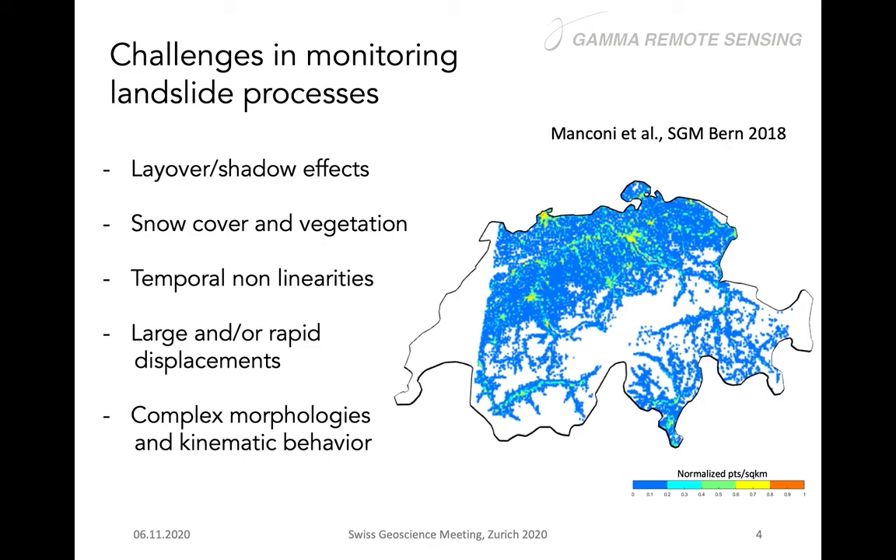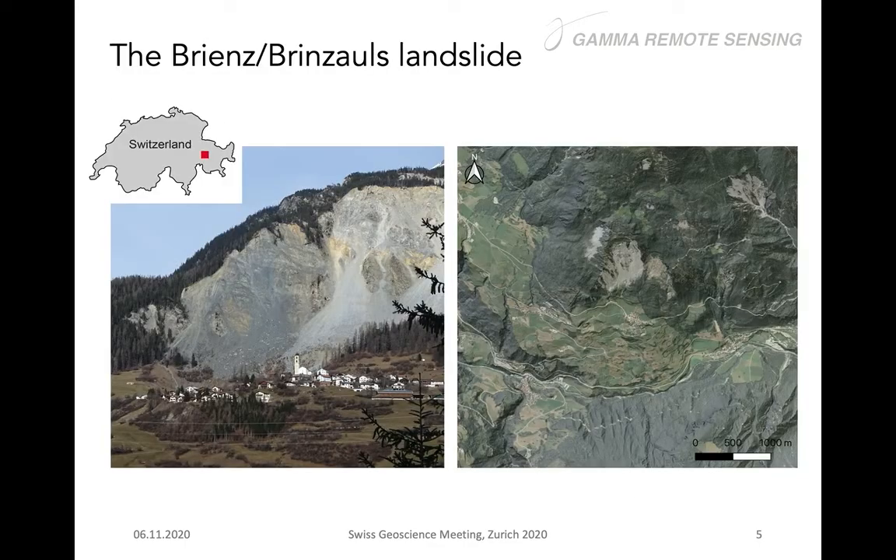And in landslides, you have also sometimes complex morphologies and complex kinematic behaviors that are generated by overlapping phenomena. And that's the reason why a standard processing might miss some of the important information that you would like to have to better interpret the landslide.